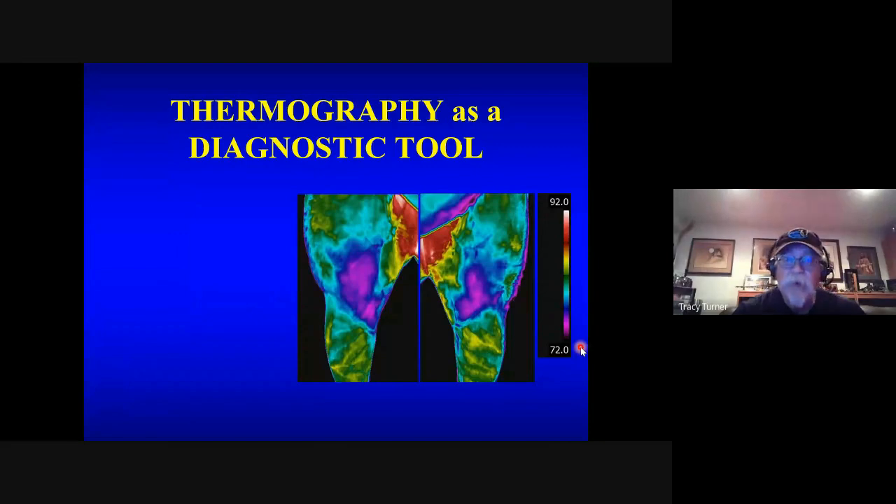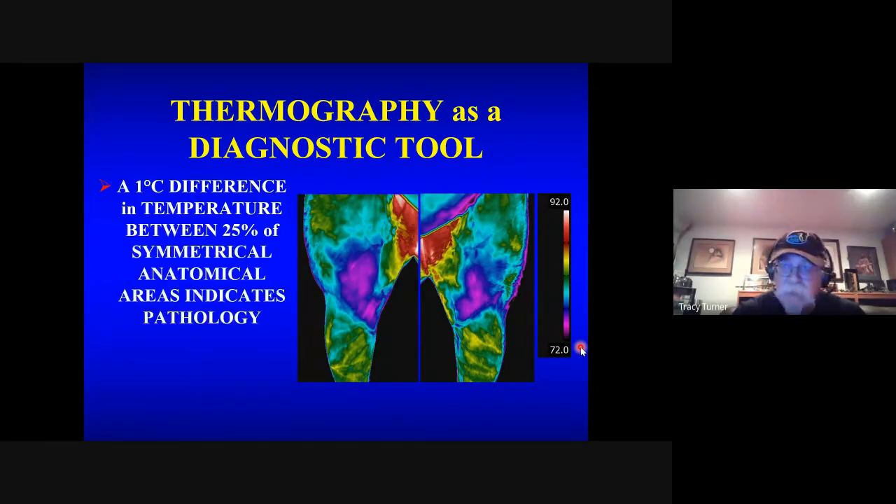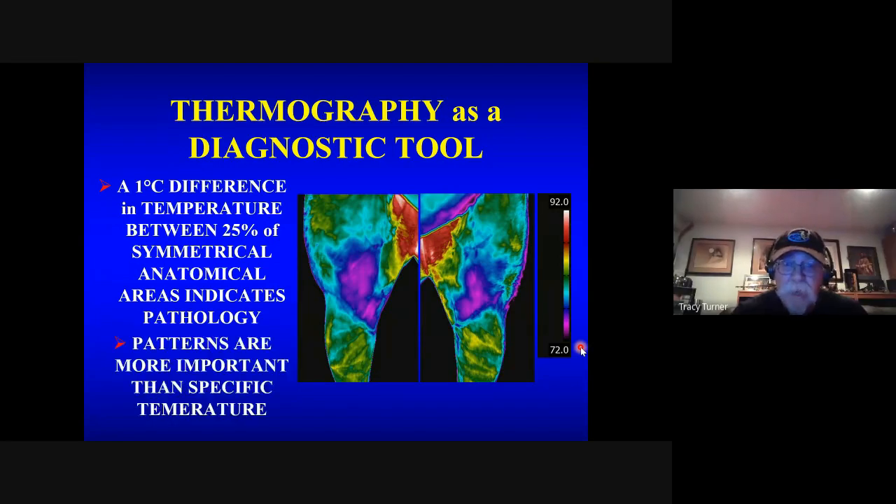So as we use it as a diagnostic tool, there's a couple of things we're trying to look for. Now, classically, it's described as a 1 degree centigrade difference in temperature between 25% of symmetrical anatomic areas indicates pathology. And that's a lot to say. I say that and it just blows my mind. I much prefer to look at patterns.